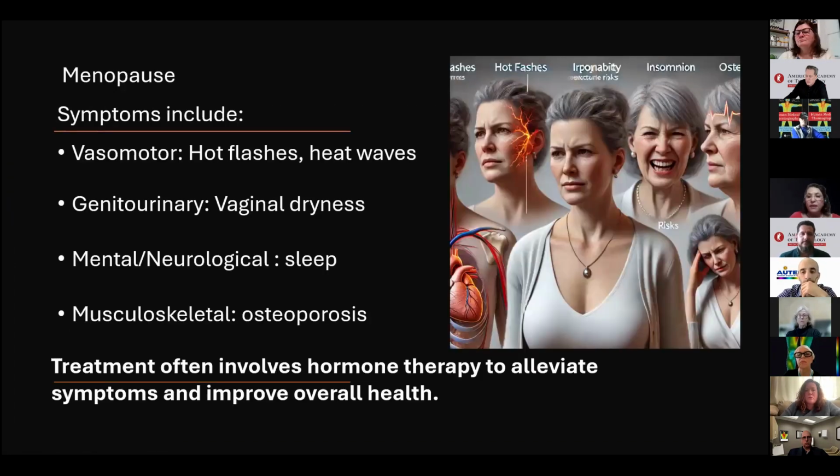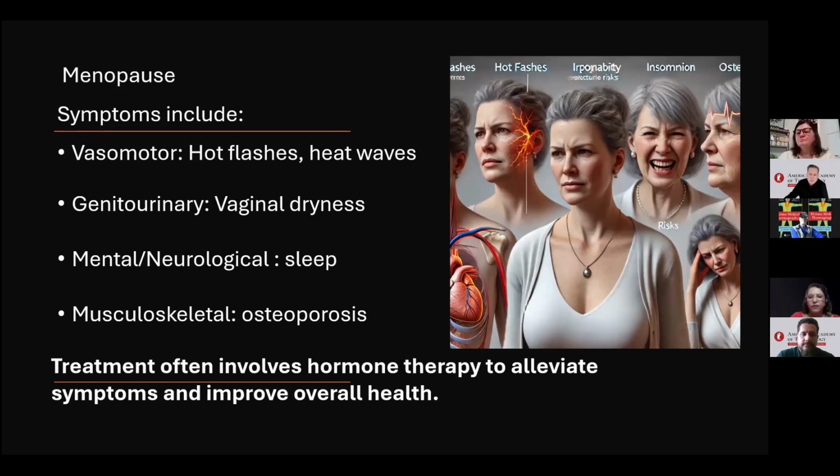Menopause sets in usually around the age of 50, with significant changes in a woman's life.